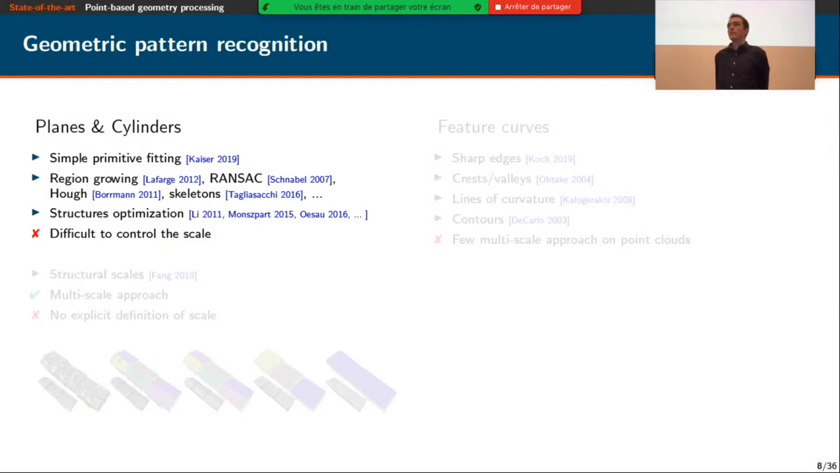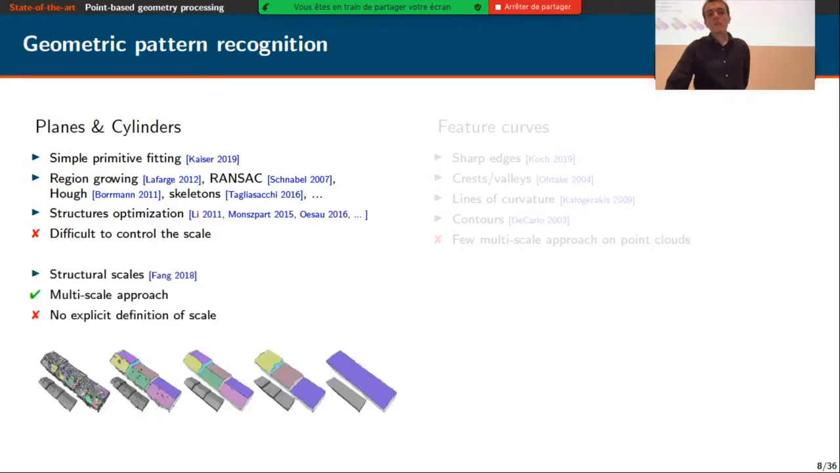But for these methods, it's difficult to control precisely the scale of analysis. There is one method that has been recently introduced by Feng and his colleagues that is a multi-scale approach and that extracts planes at what they call structural scales. To define these structural scales, they use machine learning. So there is no explicit definition of what a scale is.